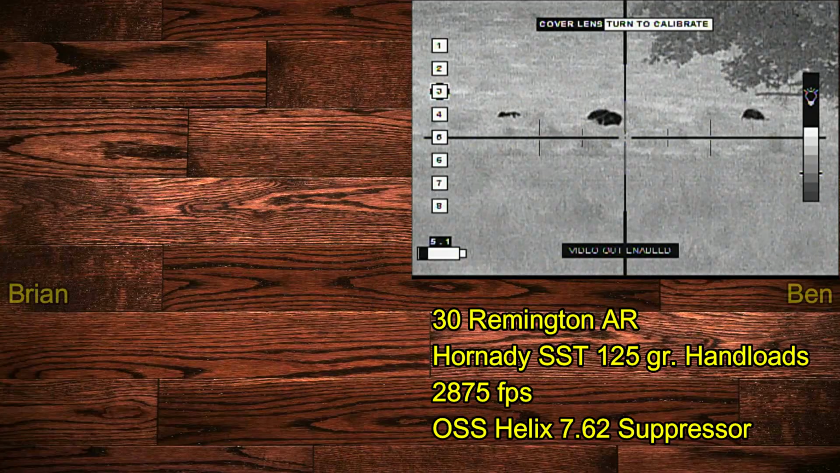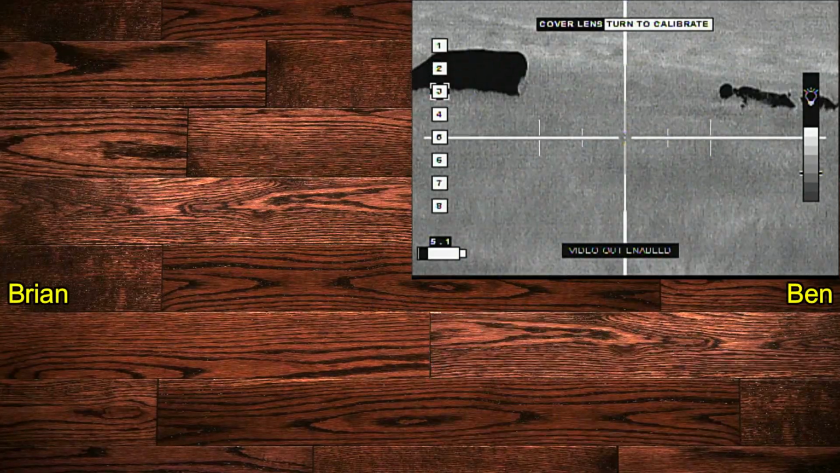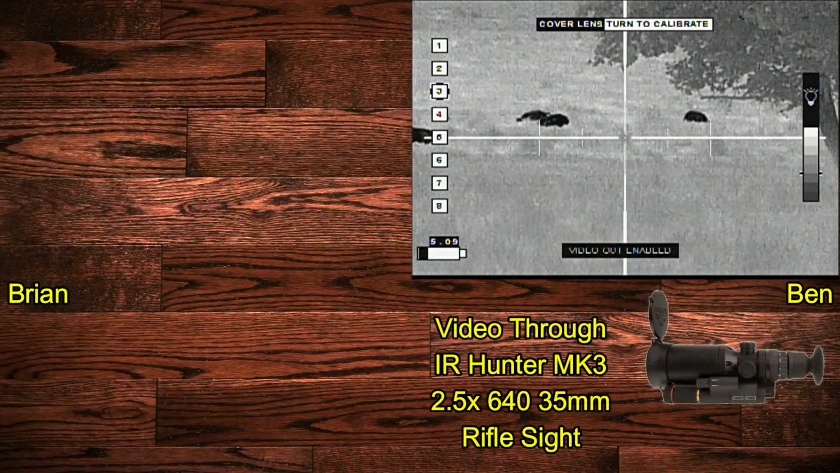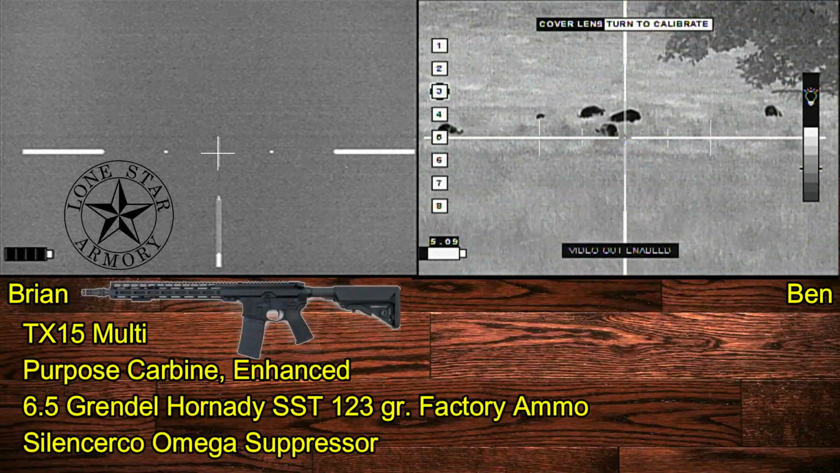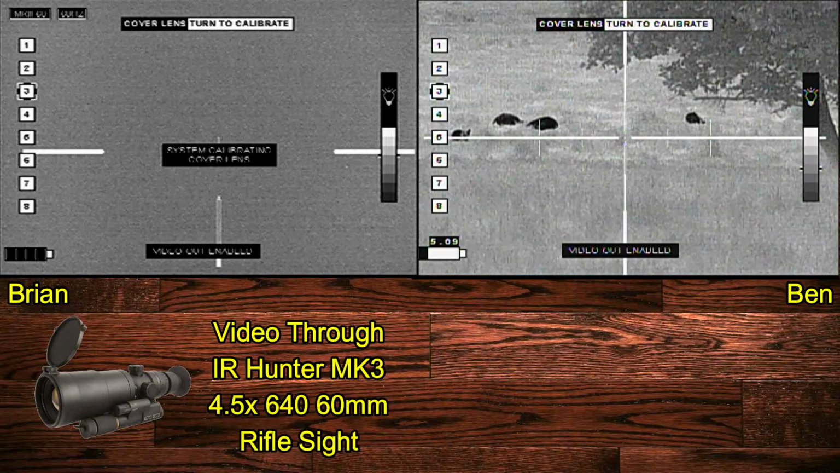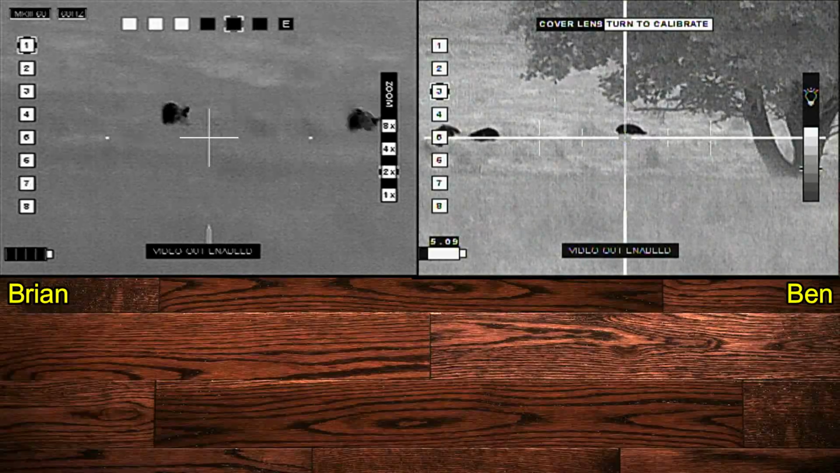My partner Ben then joined me on the next property tonight, and he's going to be shooting a .30 Remington AR with Hornady SST 125 grain hand loads and getting video through an Iron Hunter Mark III thermal weapon sight 2.5x. And I'm going to be shooting a Lone Star Armory TX-15 multi-purpose carbine enhanced with Hornady SST 123 grain ammunition using an Iron Hunter Mark III 4.5x in order to get video.